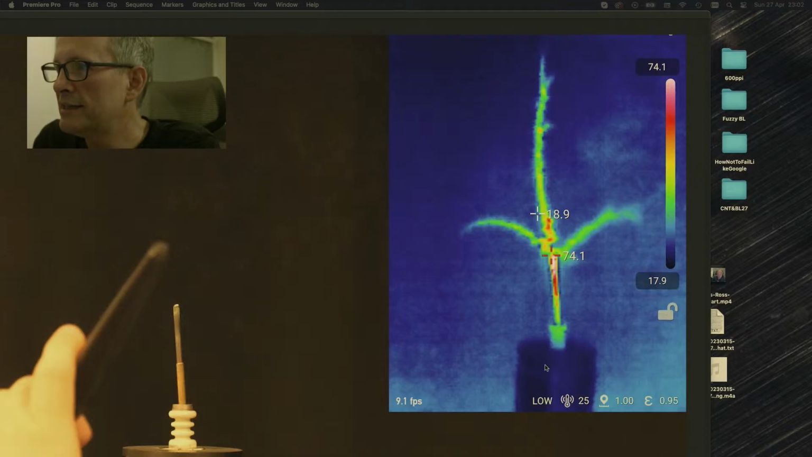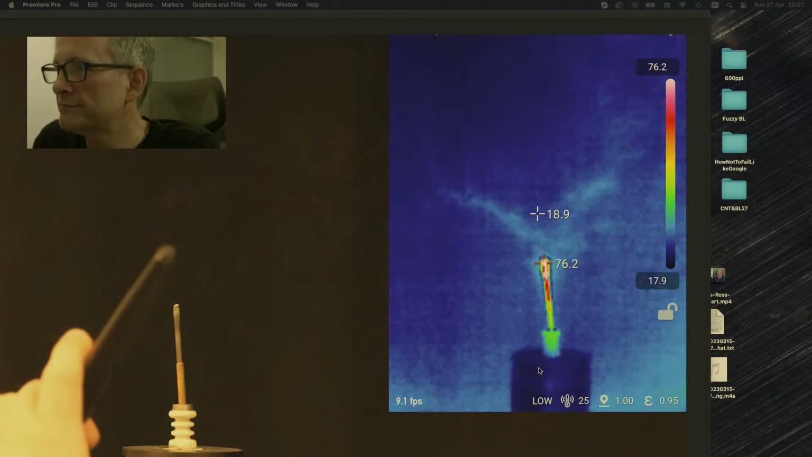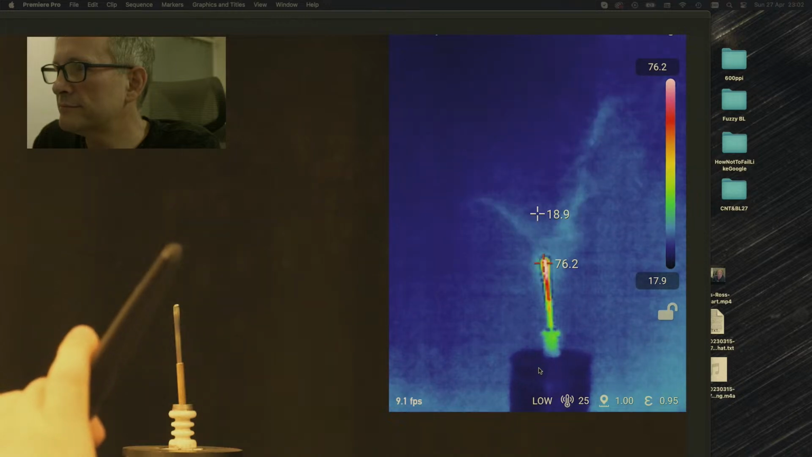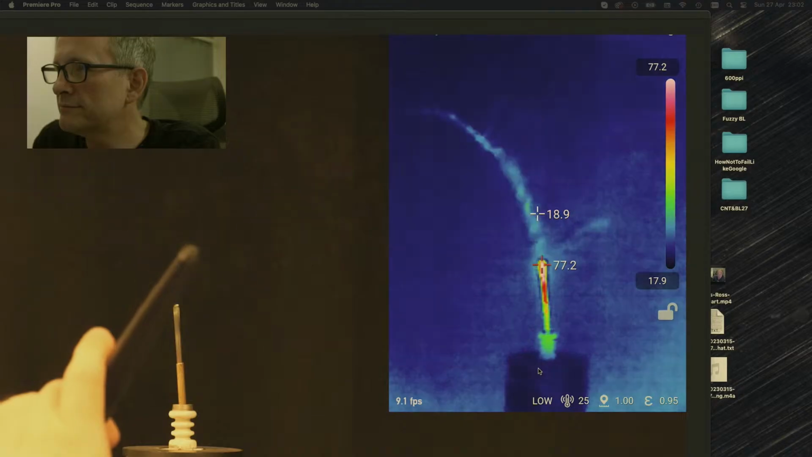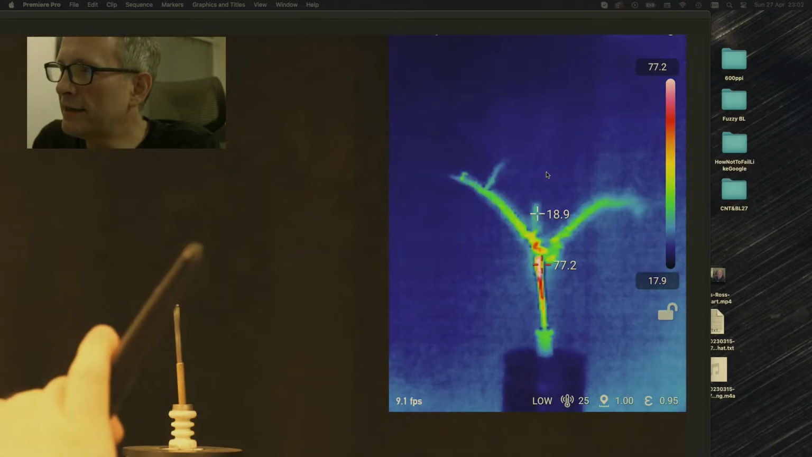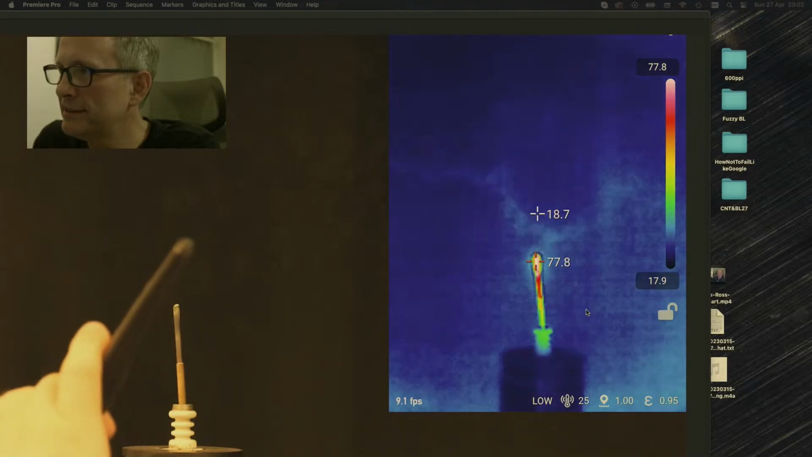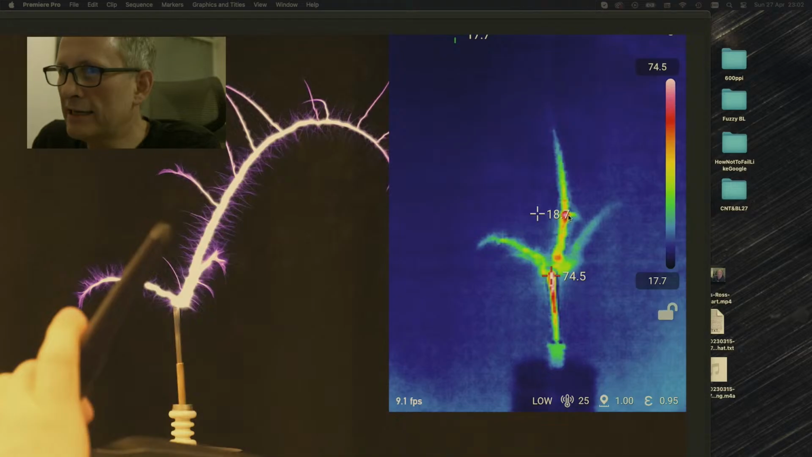Let's see if the pattern repeats itself. Okay, so this is really kinky here and it's getting hot. Again, we have a kink here and we have a branch coming off. We have a deep bend here and it's hotter.